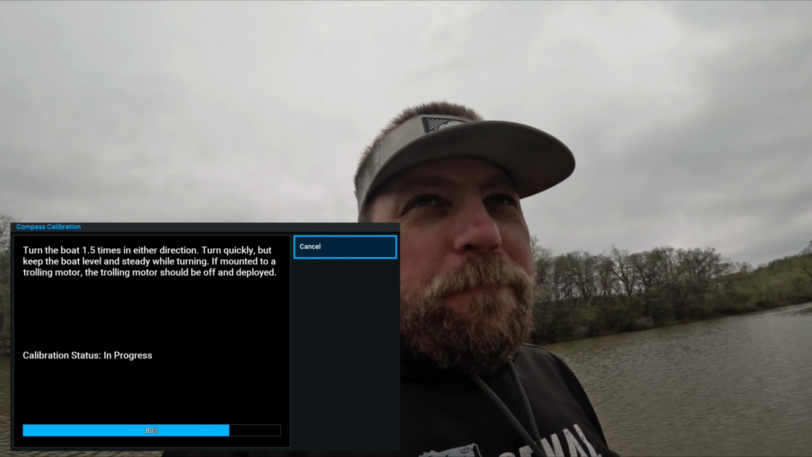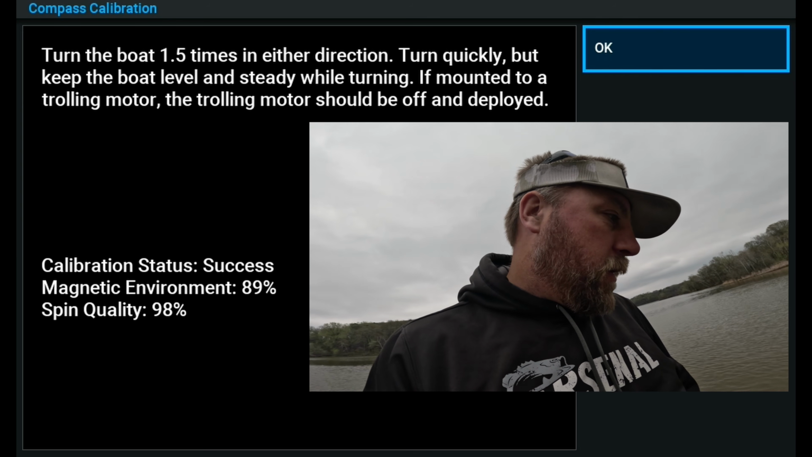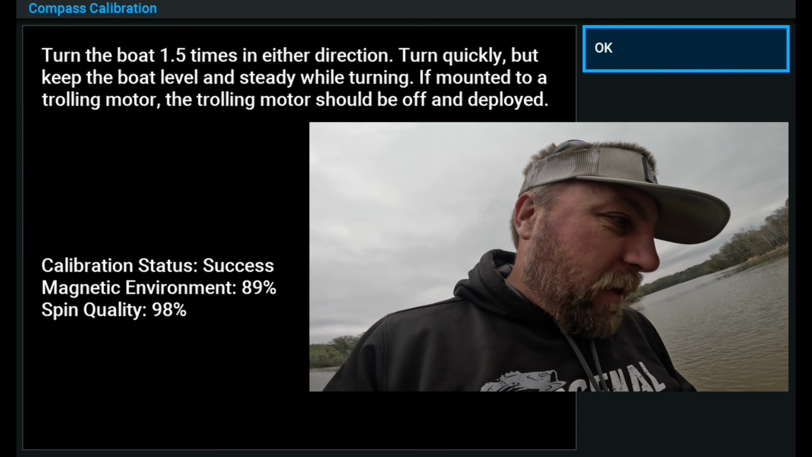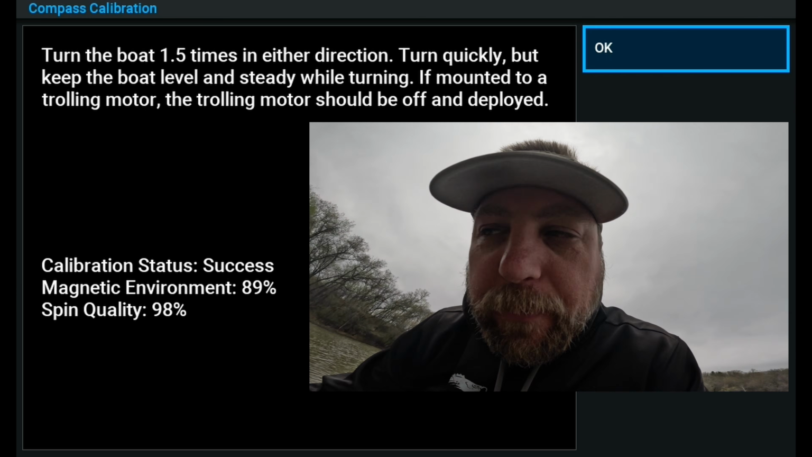Almost 80%. Looks like we are just about to hit 100%. It says our spin quality was 98%, our magnetic environment was 89%. I don't know what that means, but it can't be all too bad.